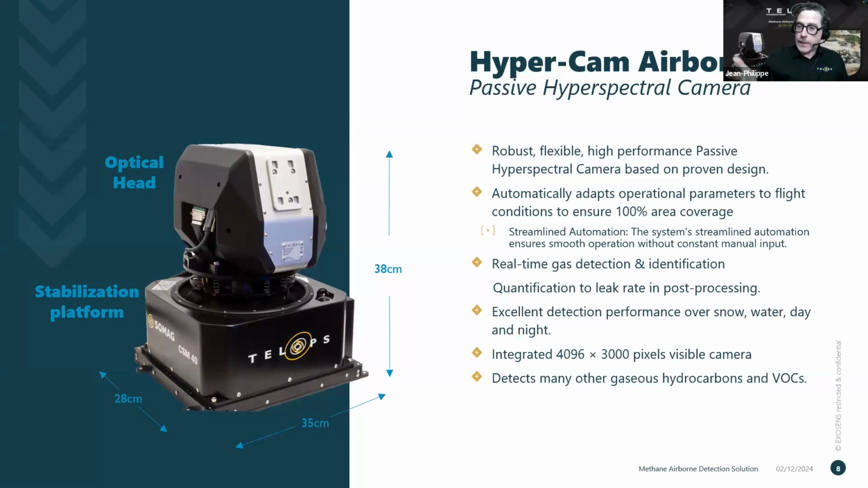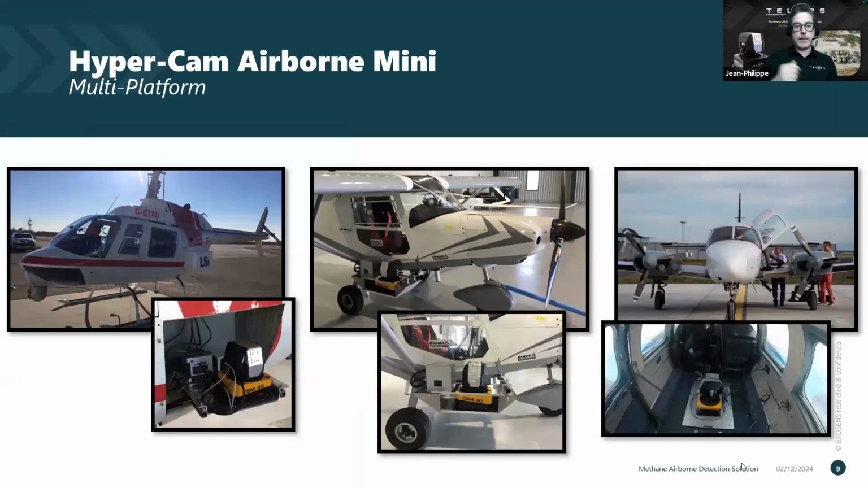Advantages, as I said, we can look at methane, but also any other compounds that have an infrared signature. This sensor can pick it up just with the same data. It doesn't have to refly or collect additional information. Everything is contained in the data set that we've collected. As the previous slide mentioned, it's quite flexible and adaptable. So we've been using it in Alberta, for example, aboard this Bell 206 helicopter.